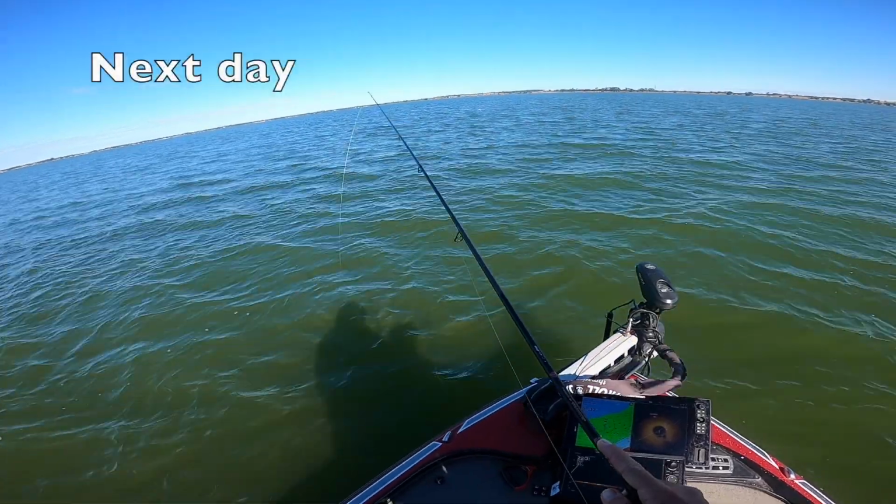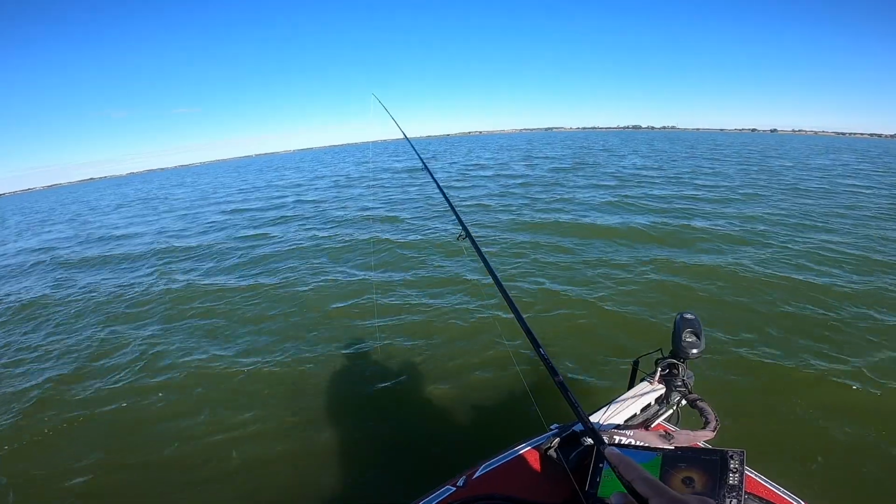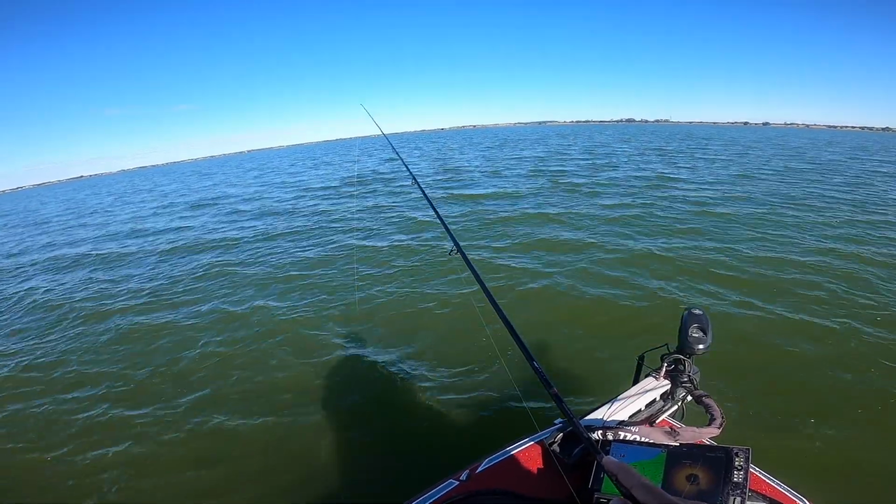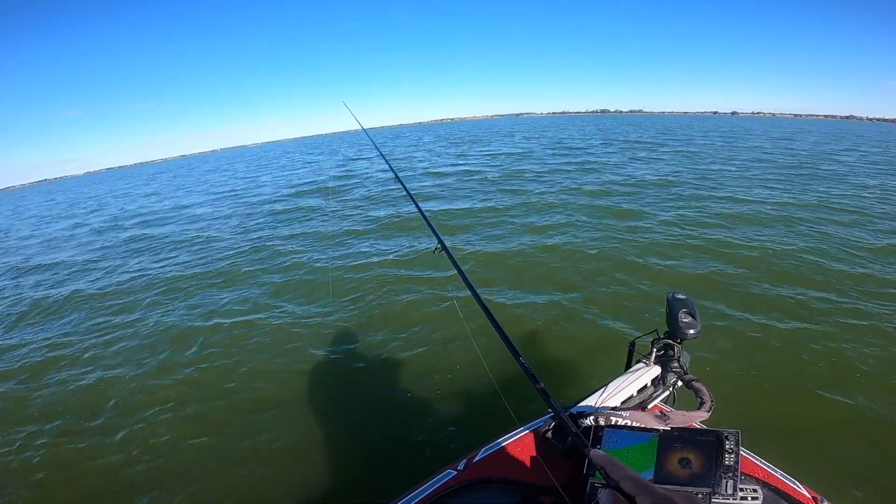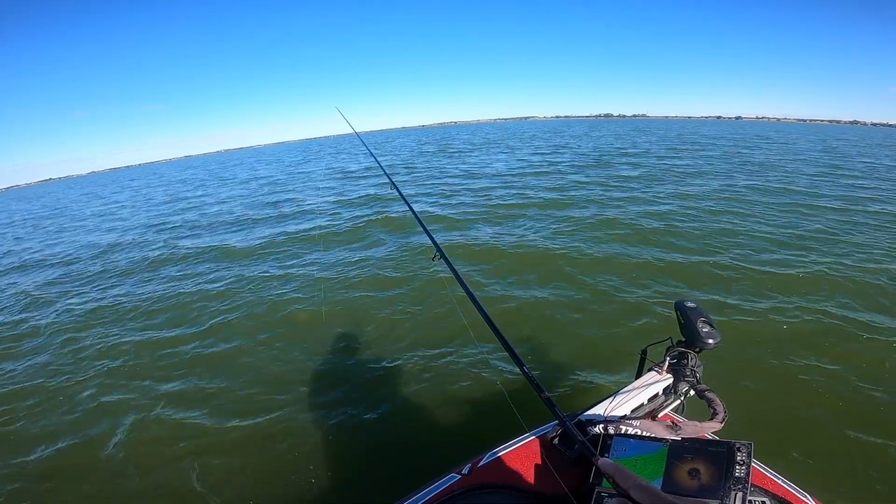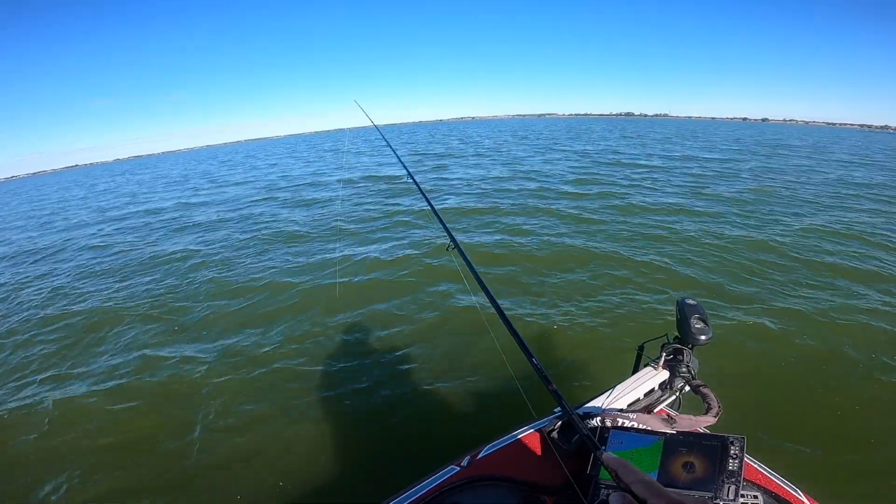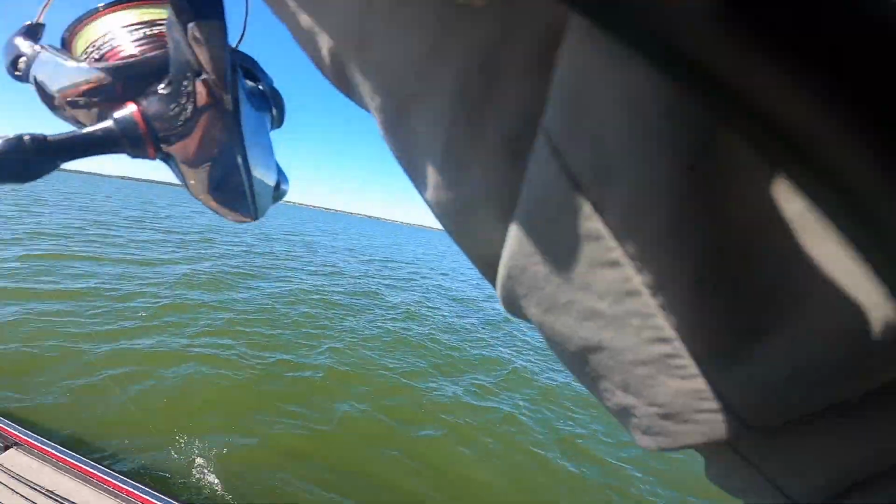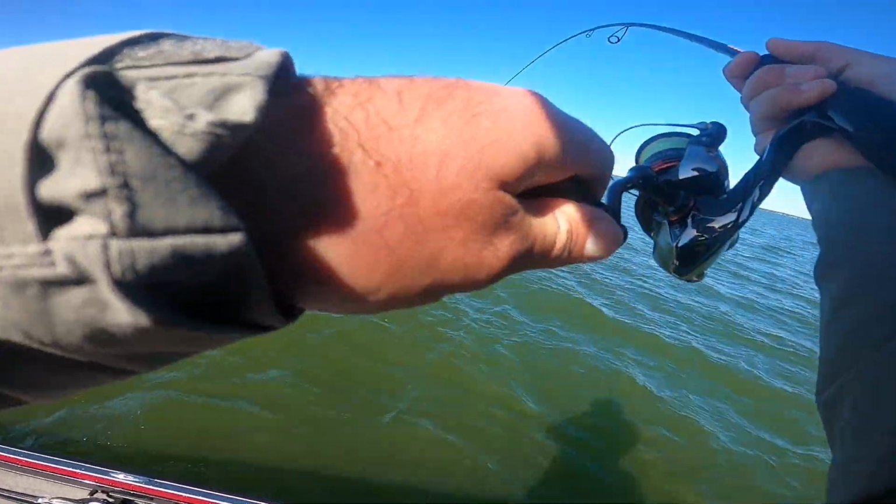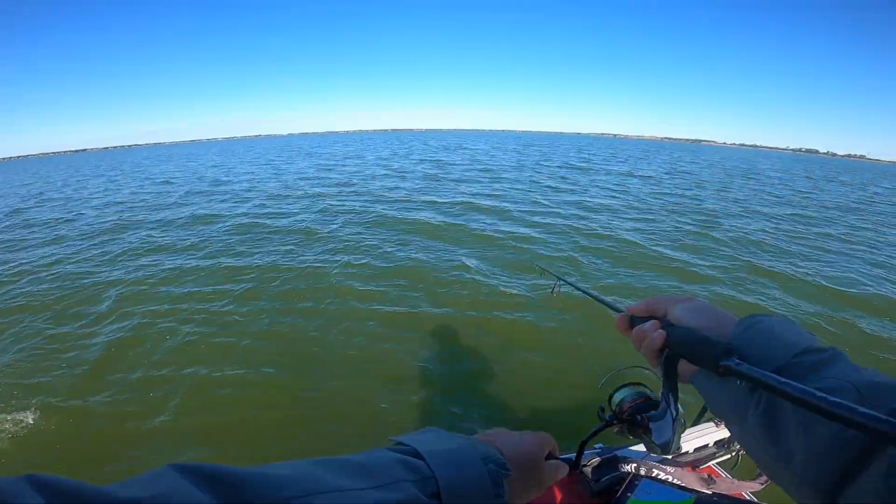Maybe because the water color's not real good for it. It's probably good on Winter Haven. Yeah, I know it's going to be good on Harris. Better one, yeah. I don't think he's huge, but better fish. Yeah. Aw, you sucker.